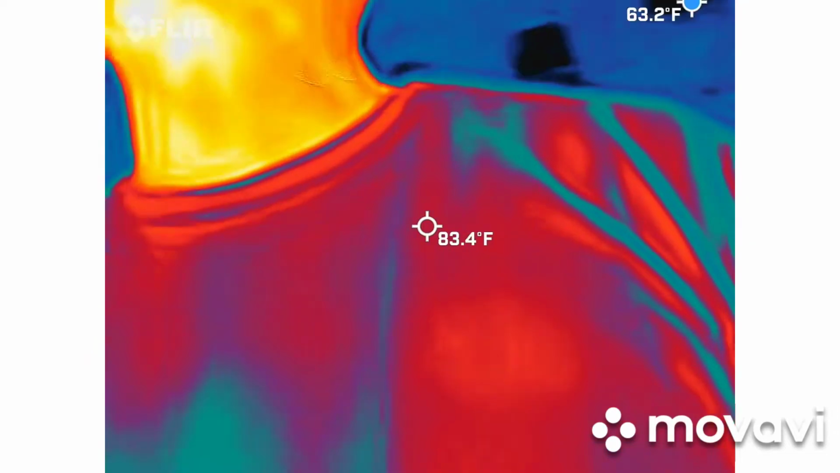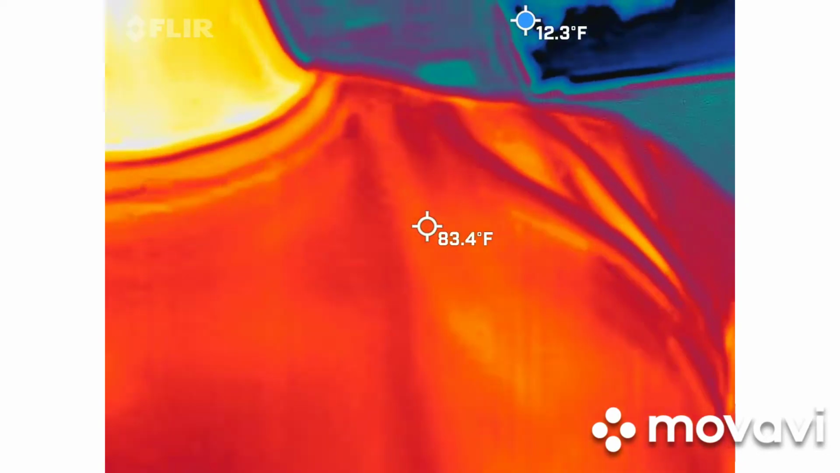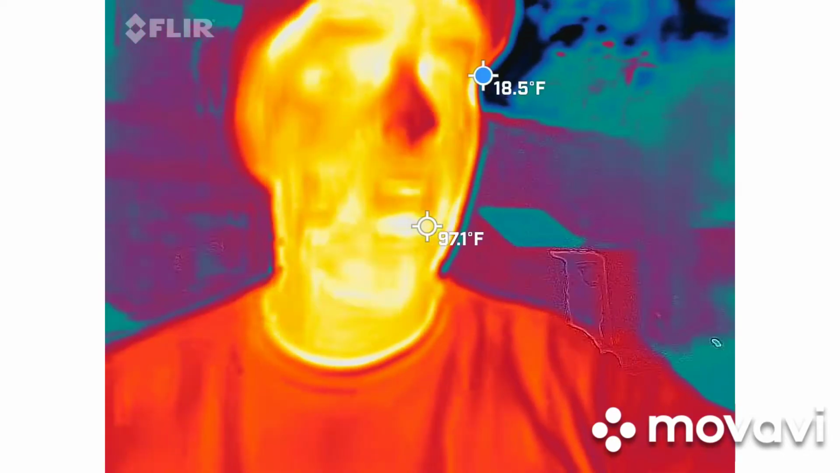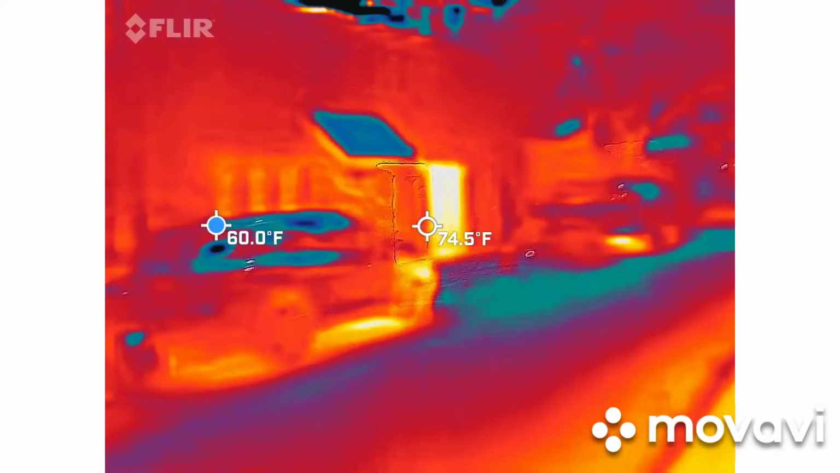Johnny, when you're watching this thing throughout the night, I want you to tell me whatever you see as far as anything moving, as far as blue or black pieces, but also you try to keep somebody in view at all times. Obviously, my skin temperature is going to be the warmest thing out here, along with everybody else's. You take me out of the picture, the orange, red, and yellow goes somewhere else.